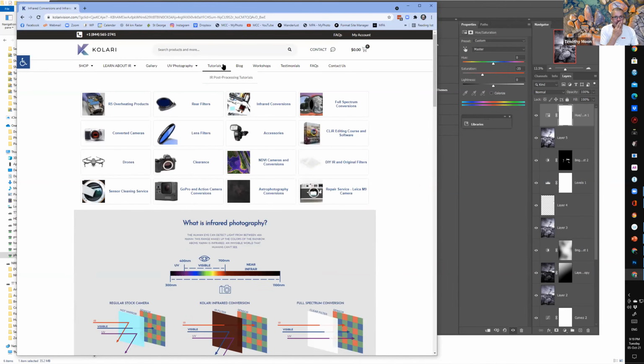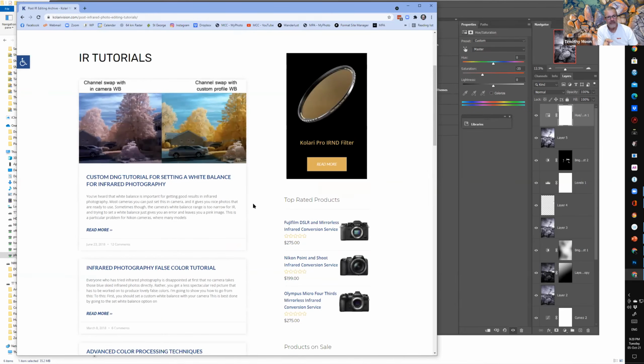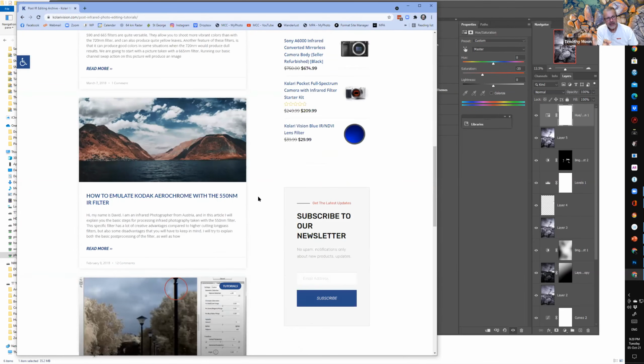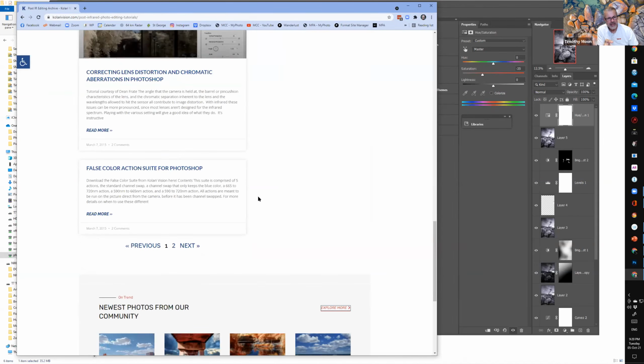And on tutorials, it's got a whole section on infrared processing, and it shows you how to do the red-blue channel swap. It shows you, if you want to emulate the various codec filters and the like, and this is the action suite at the bottom where you can download the actions.